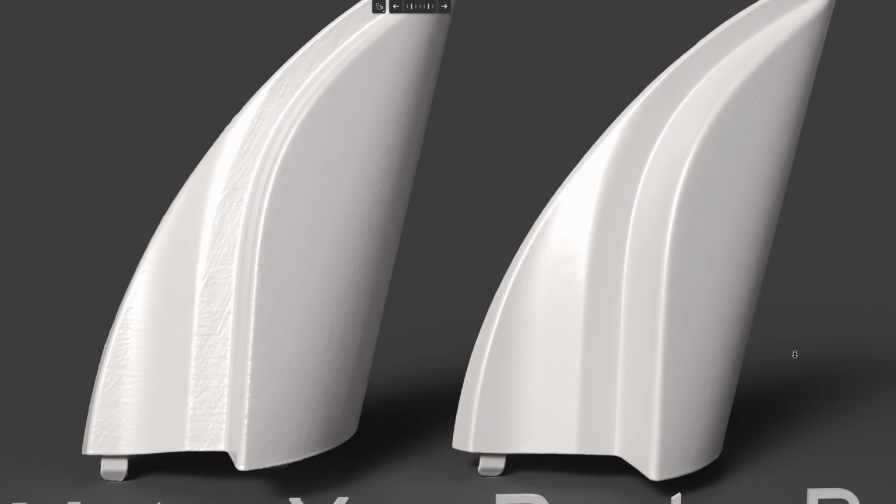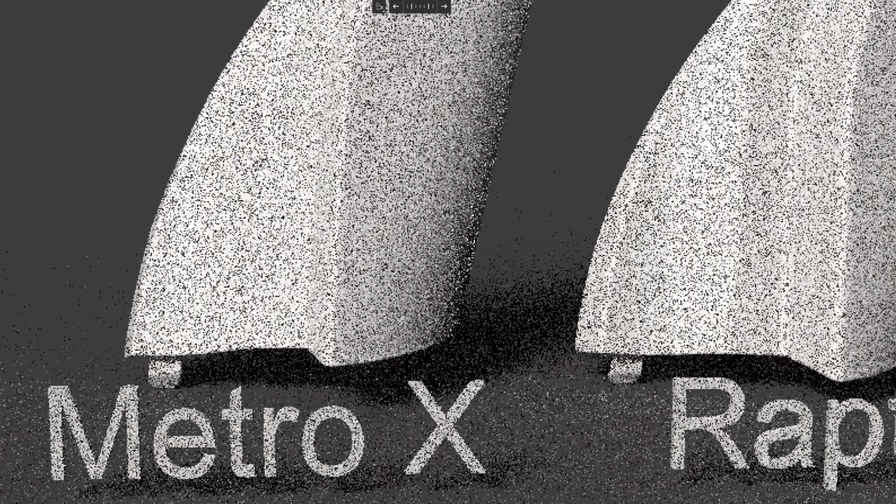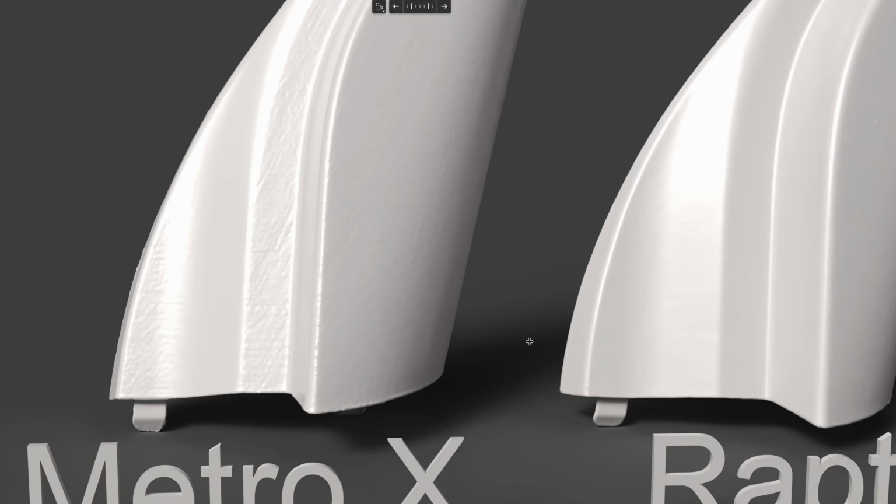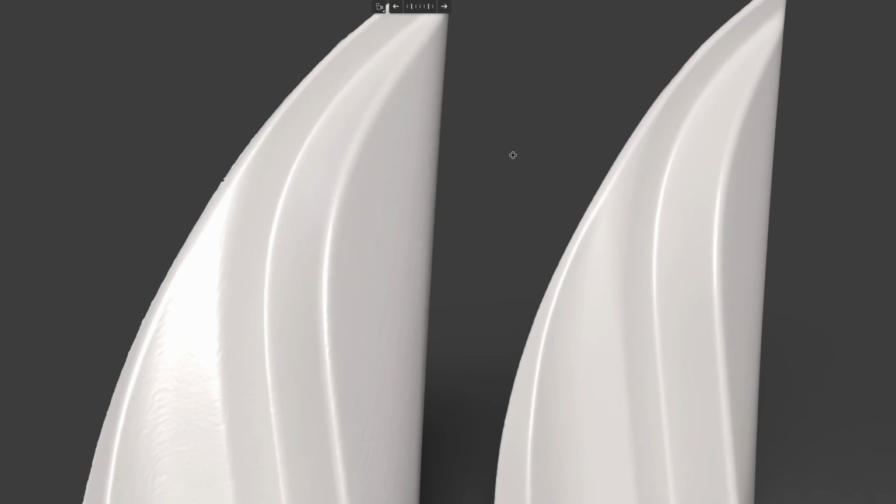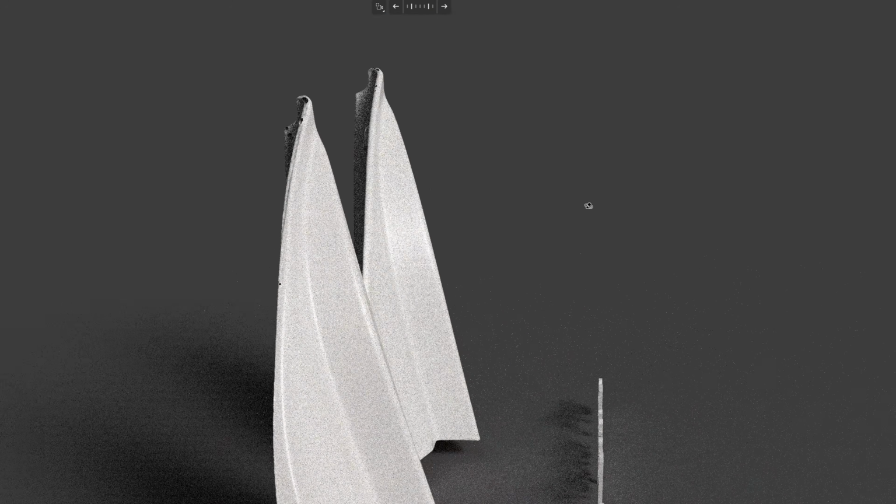This mesh from the Metro X is created from half the number of points of the Raptor Pro. The Raptor Pro has 600,000 points, while the Metro X has somewhere around 350,000 points, so it's only half the number of points. On the clips, you see that it's not very clean for the Metro X. Okay, slide down to see the difference. Okay, let's move to the back side.